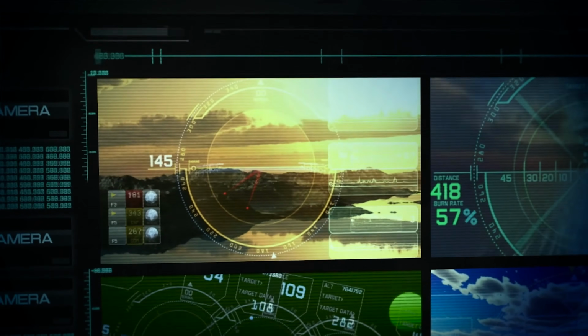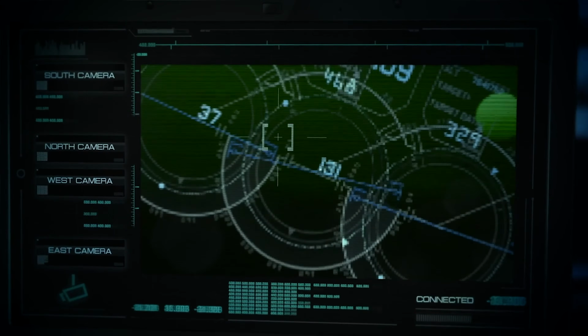Some possible use cases Canon is mentioning are, for example, border or harbor control scenarios at night, but as often, military equipment can also be used in wildlife filmmaking. And I think the camera has the potential to play a big part in future wildlife documentaries.